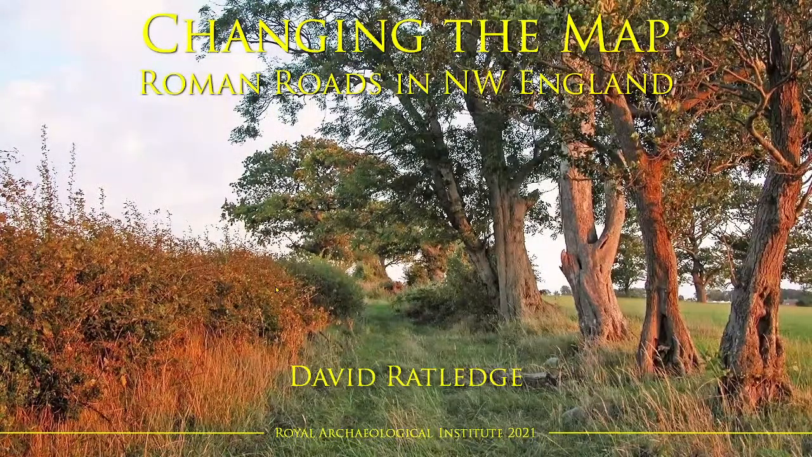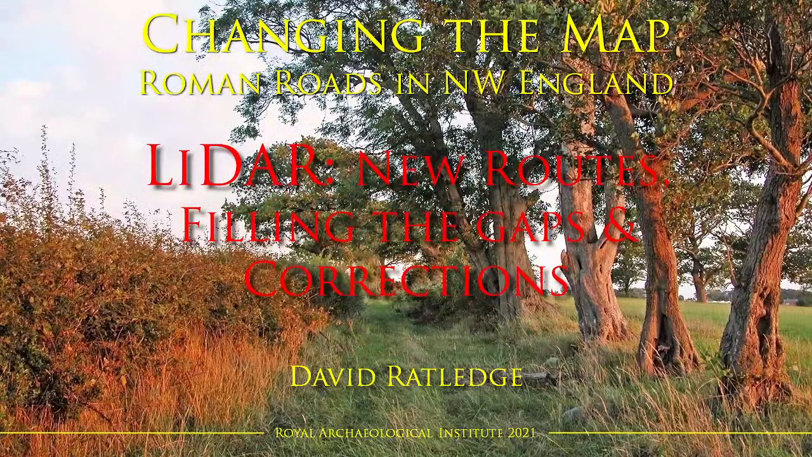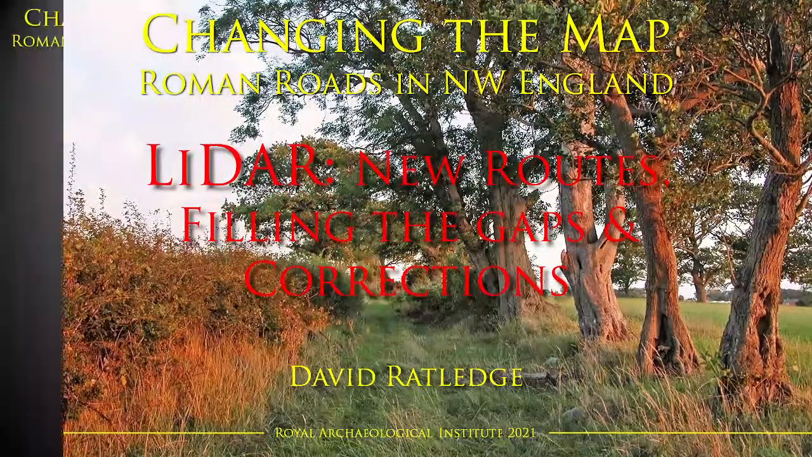Yeah, so it's a good time to look at changing the map in northwest England, because for the last about 8 years now, there's been a complete reappraisal of the road system there, and it's all due to something called lidar. So we've got new routes, well, they're 2,000 years old, of course. We've filled a lot of gaps, and there's been many corrections.